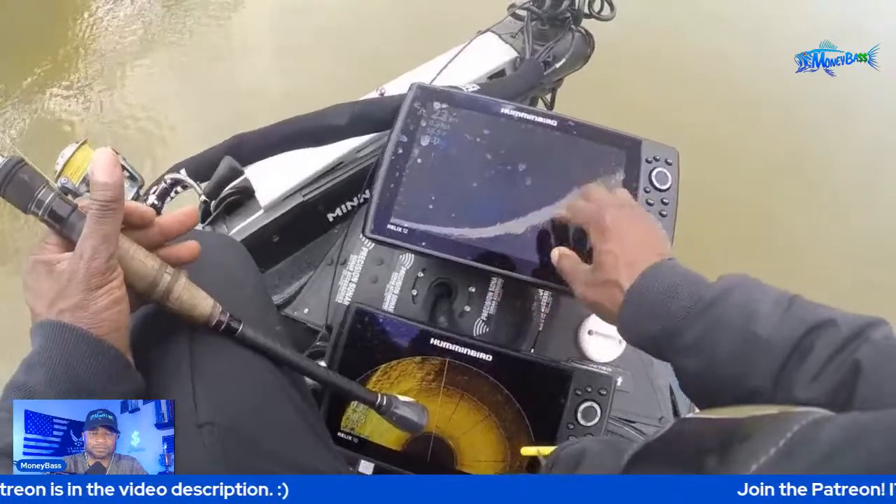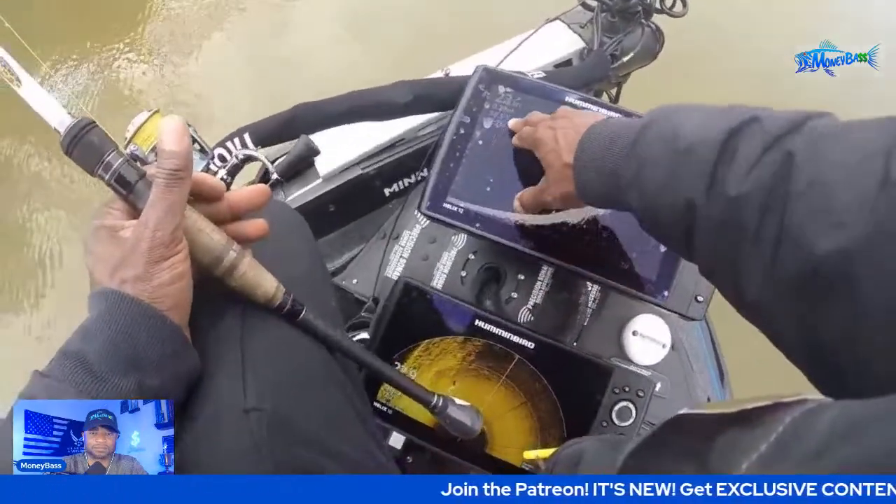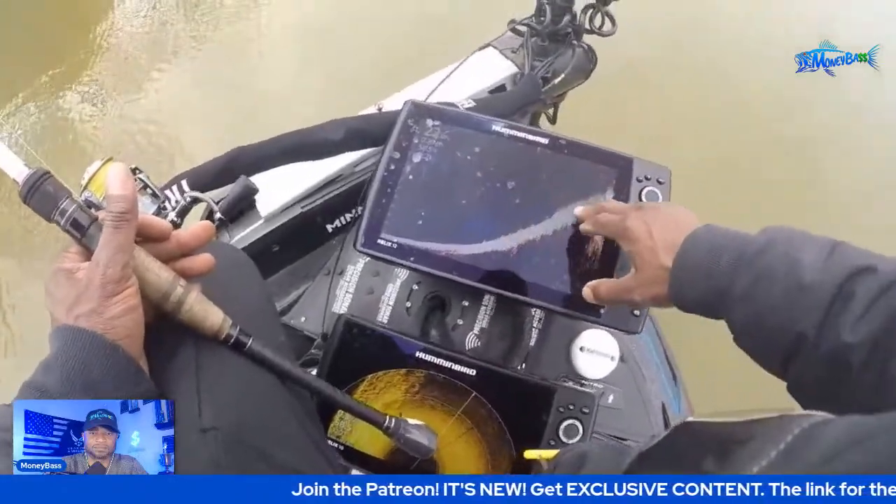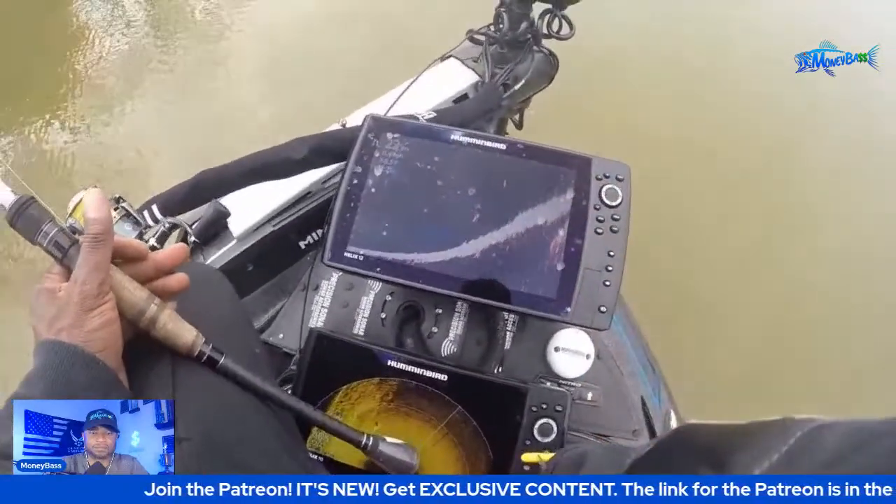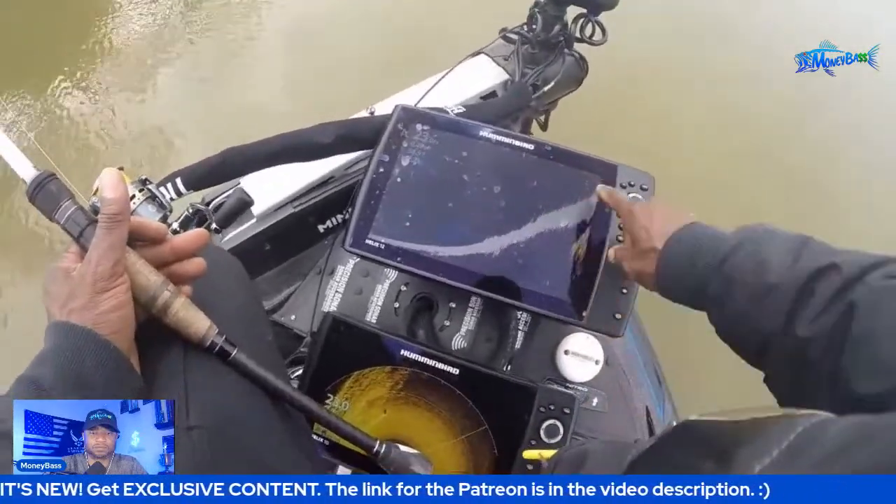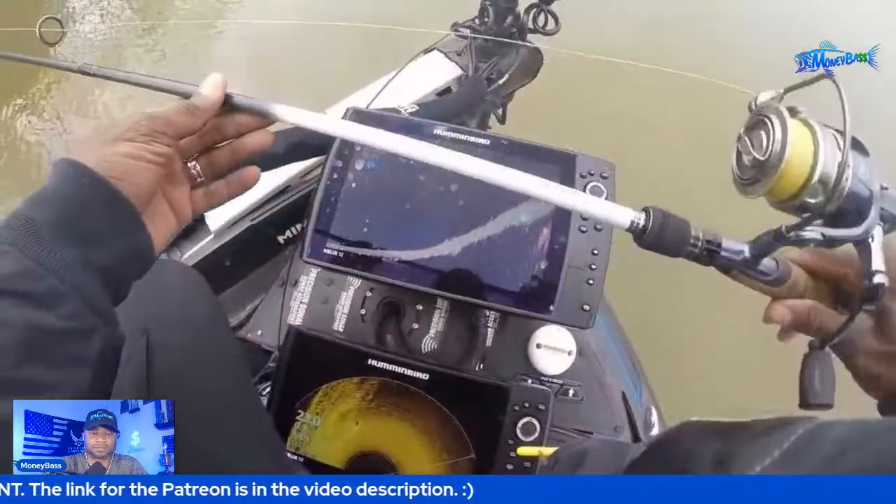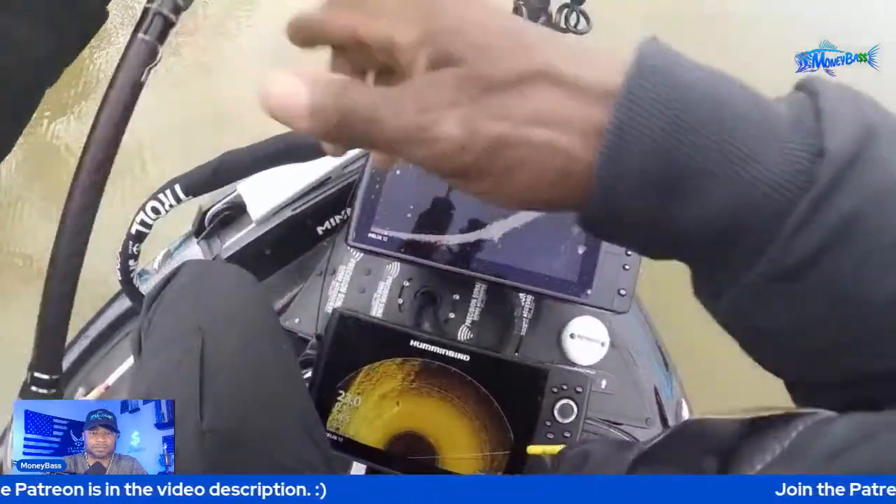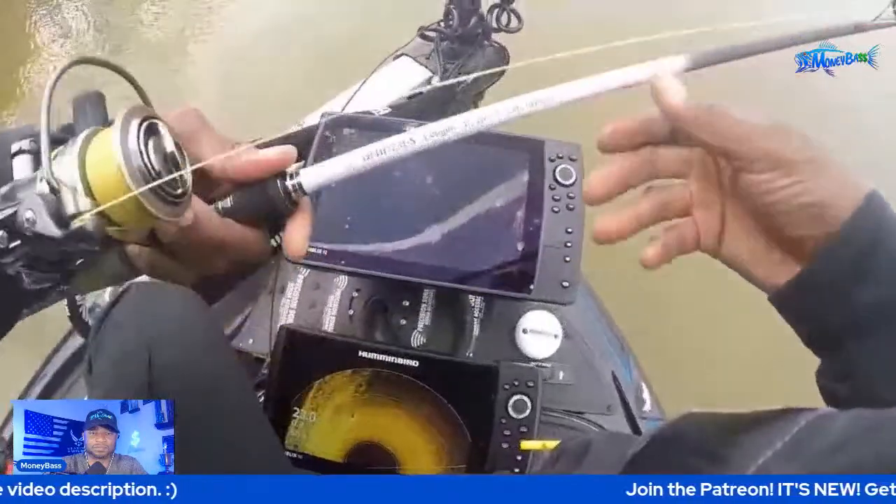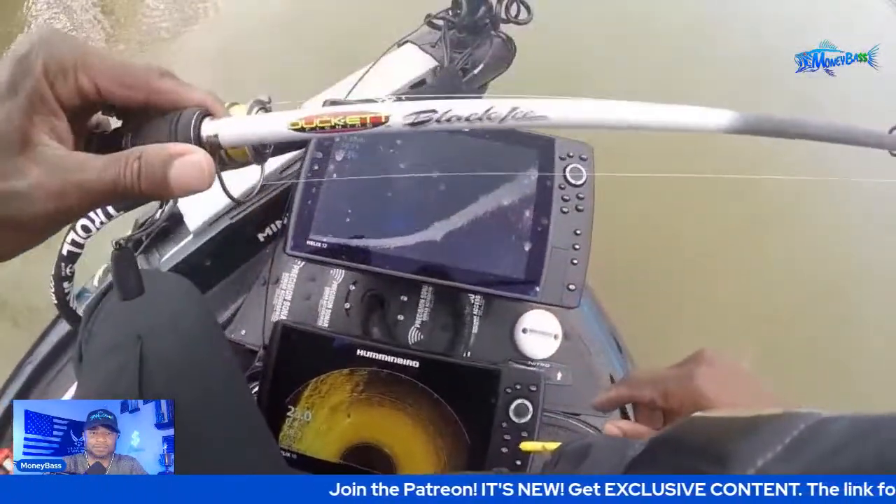I'm not really targeting those that are that deep. I'm trying to get these fish in the 8 to 12 foot range. Right in here is where I'm catching my fish from. There's a fish right there. So some of these fish are suspended, but there's some down on the bottom. Right now, as you guys know, I'm using my A1, my ace, my Shaky Head 7.2 medium heavy, black ice.